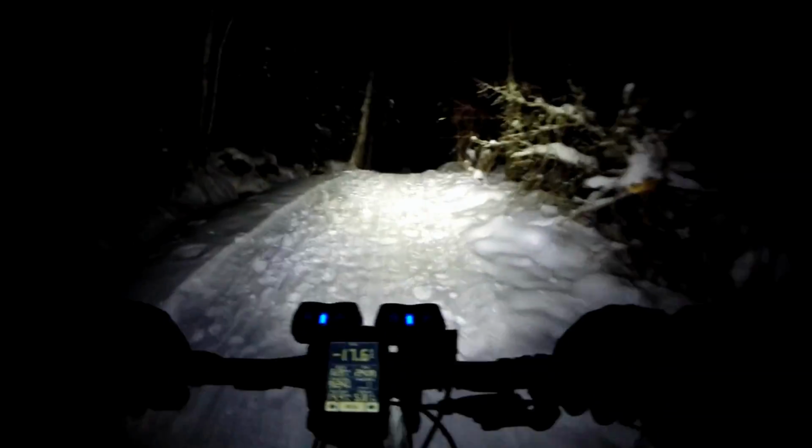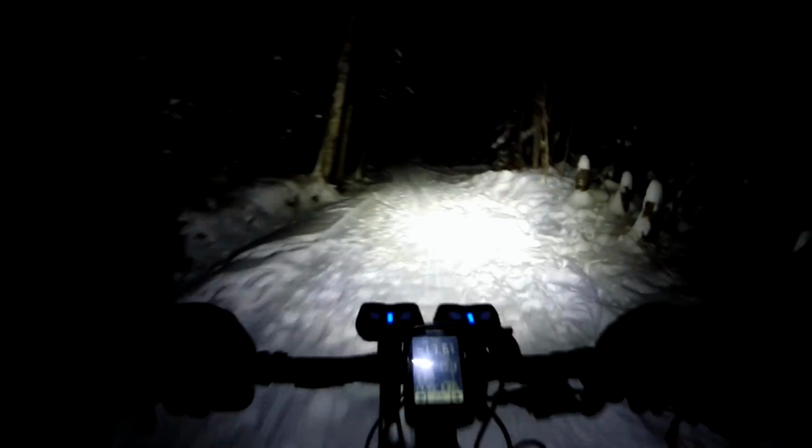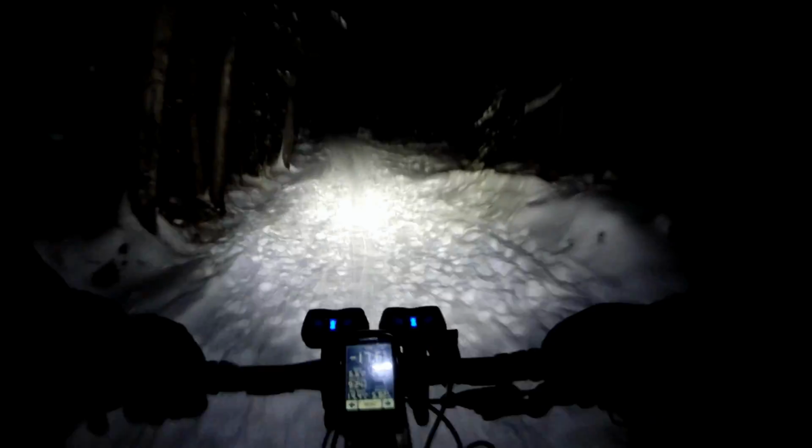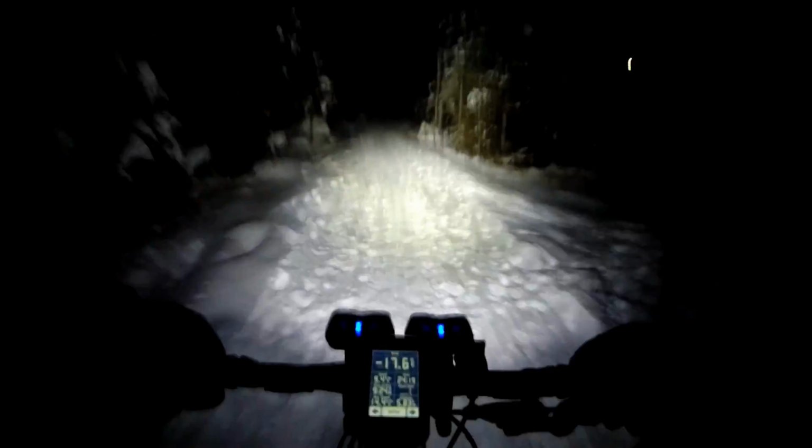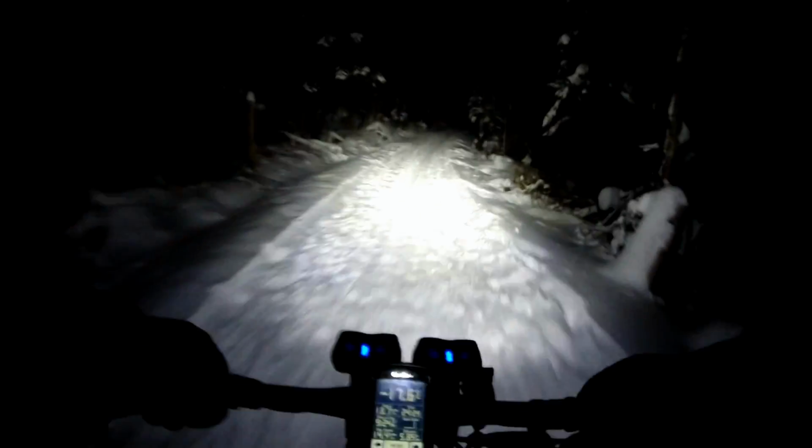So it's reasonably well packed down, but it's not firm. The snow we got is really dry, powdery snow, fine grained. It doesn't pack down all that great. And the ride's bumpy because of human footprints.